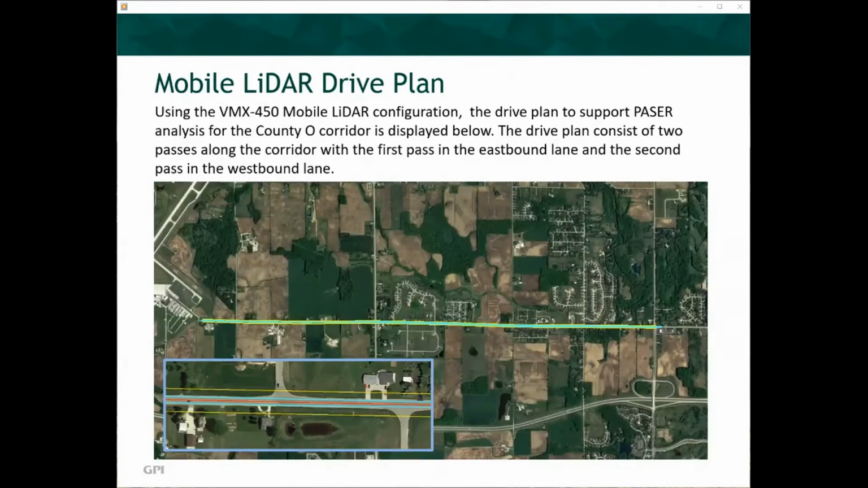Using the VMX-450 mobile LiDAR configuration, the drive plan to support PASER analysis for the County O corridor is displayed below. The drive plan consists of two passes along the corridor, with the first pass in the eastbound lane and the second pass in the westbound lane. The inset on the lower left shows an enlarged view of the drive plan shown in light blue. As stated on the previous slide, each pass will result in a point density of 1,000 points per square meter on the pavement surface. With two passes, we will net approximately 2,000 points per square meter.